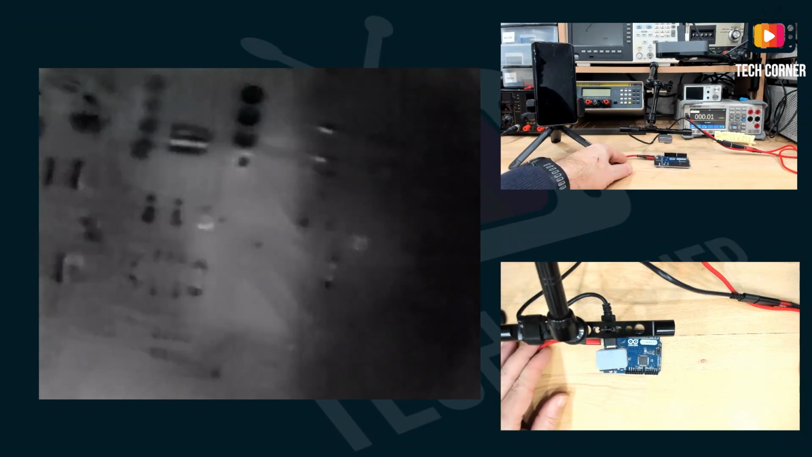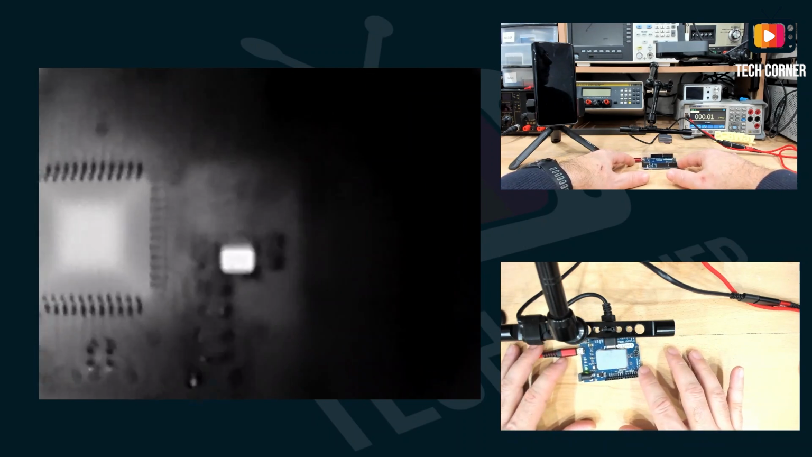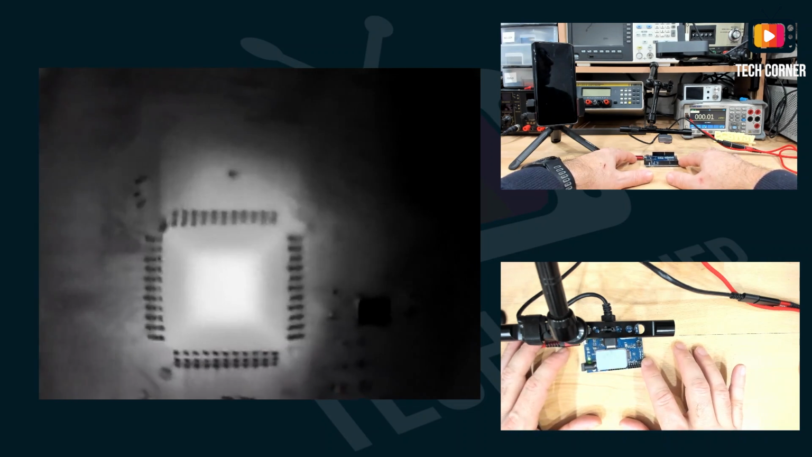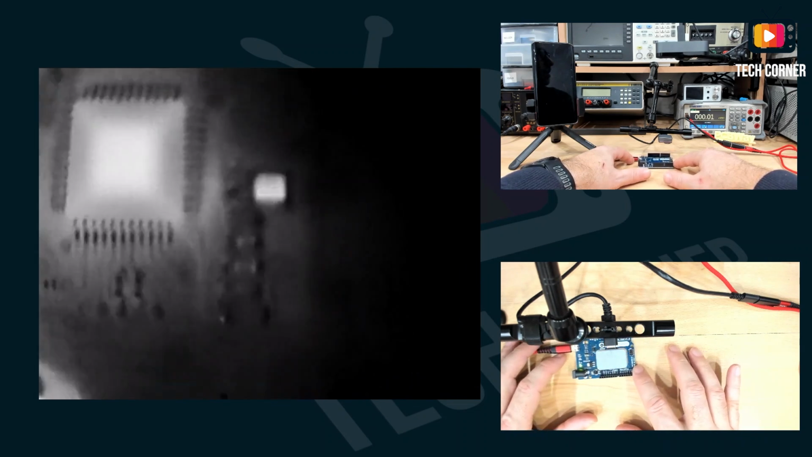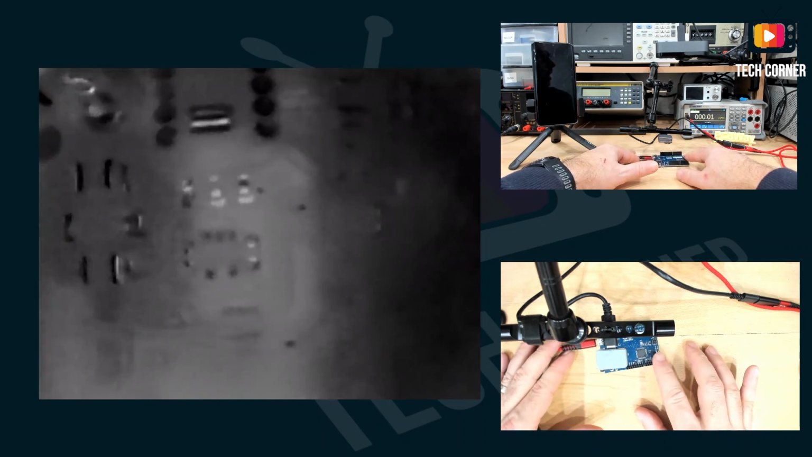As you can see, I have a black and white camera available, and you can see basically everything on the board. Here is my finger also. Yeah, and just the problem is you have only white and black. So yeah, it's not the ideal, far from it, but you can use it also on a PC if you need to do anything that requires thermal identification.